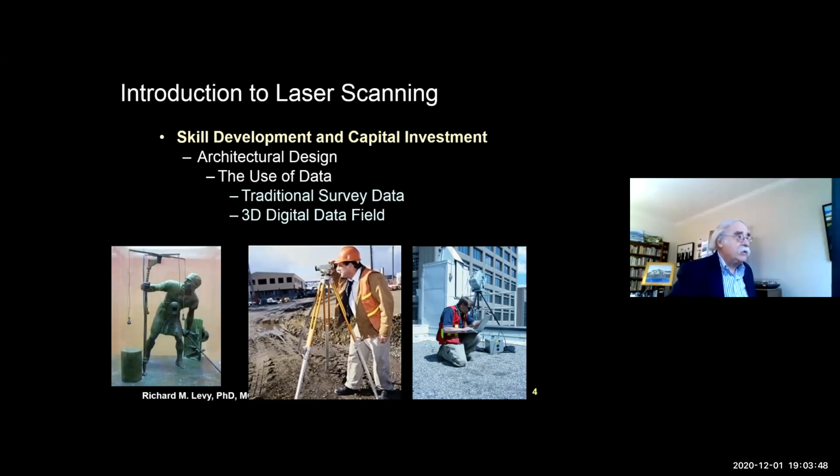Now, if we look at surveying, we've been surveying buildings and terrain for centuries. And in fact, the equipment has changed a lot, but in some ways the principles remain the same.